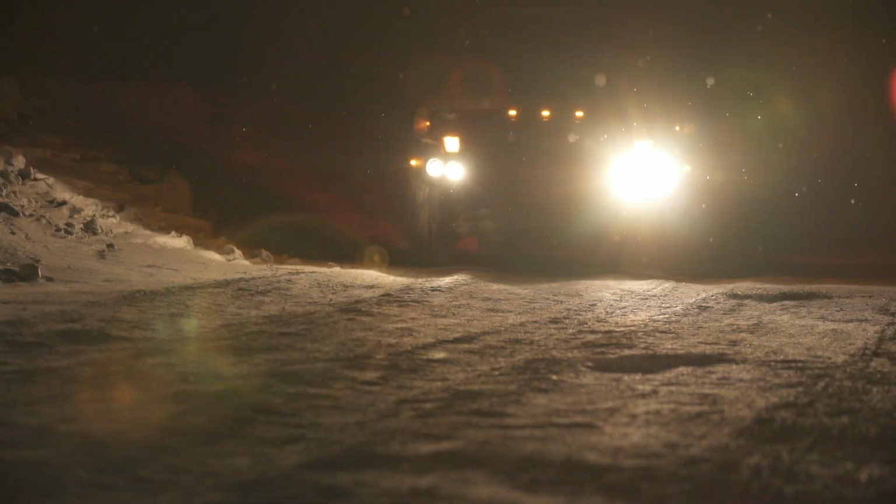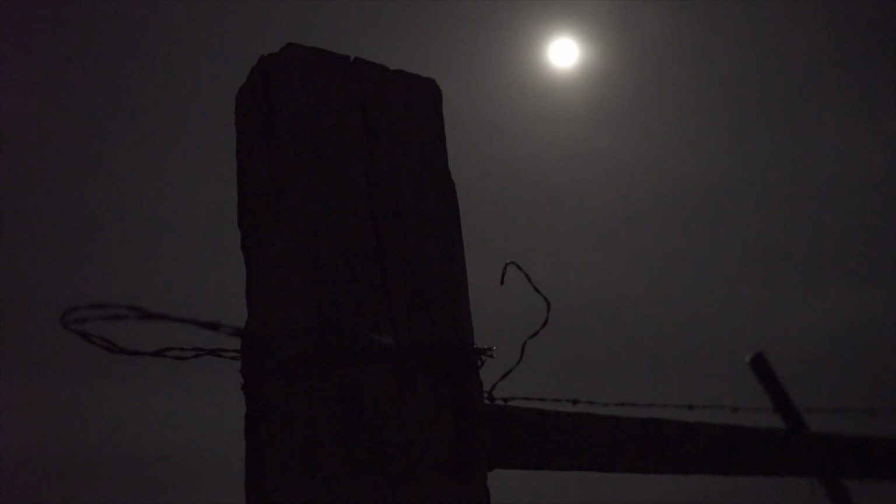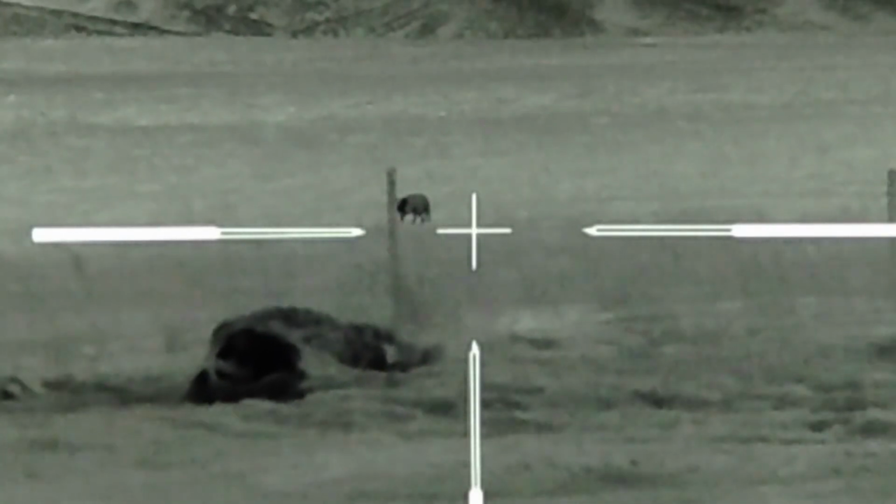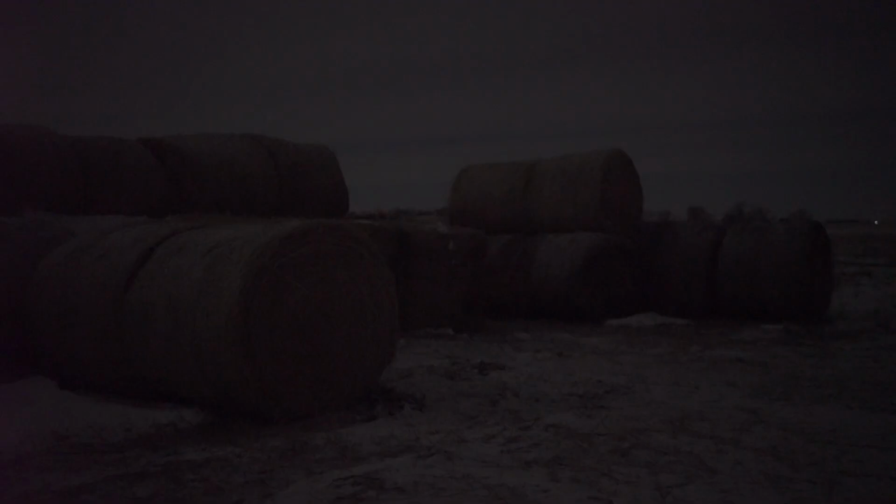This was my first experience in sub-zero temperature, and let's just say for a Texas boy, it was colder than a witch's titty, but I wasn't about to complain about it. Man, when it's cold, that's the best time to hunt them suckers because they've got to eat. They're burning calories, so we can pinpoint them in a location like that where we know we've got the perfect setup. The kill box is what we call it in the bales.